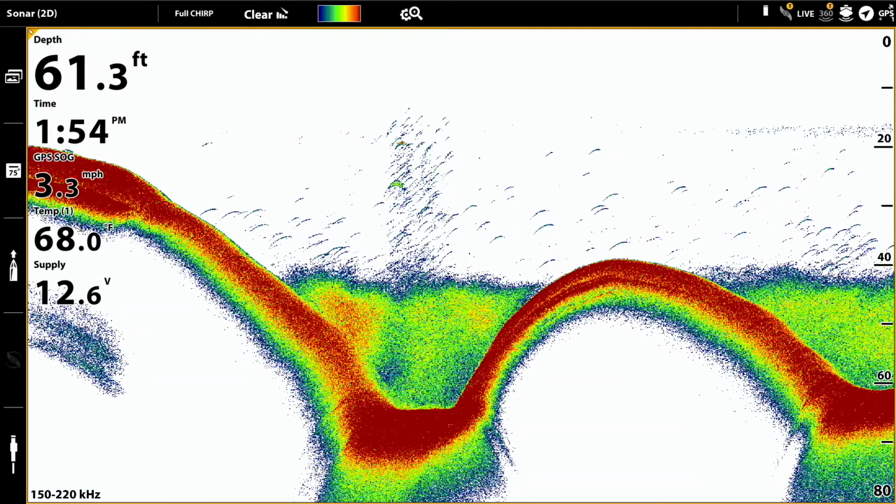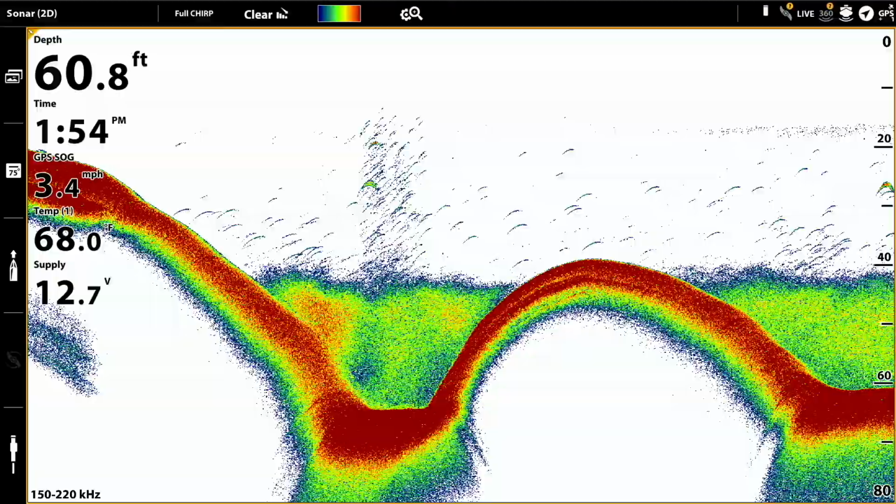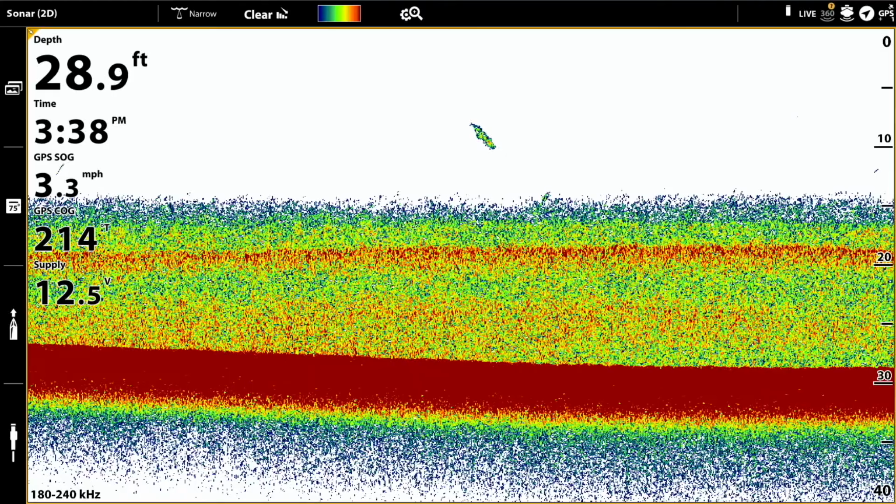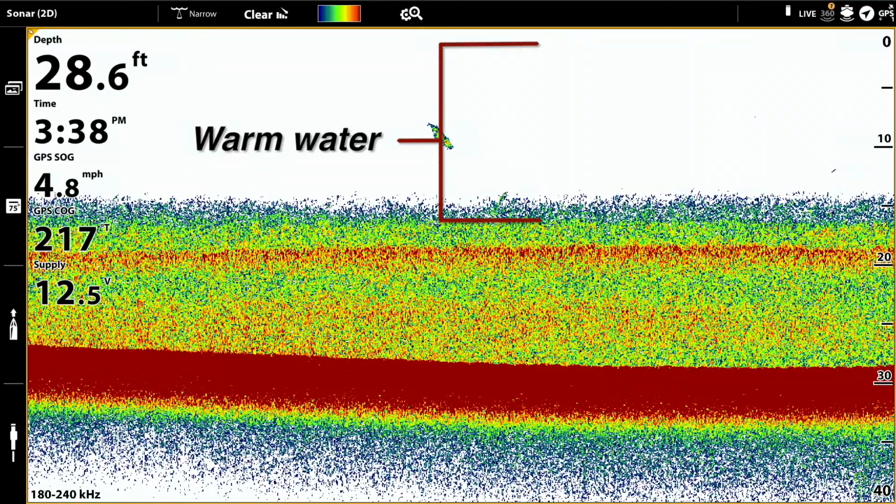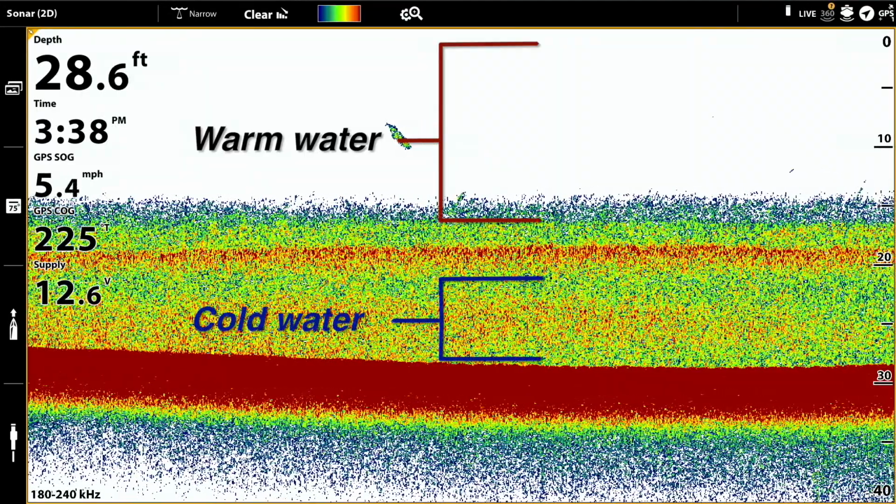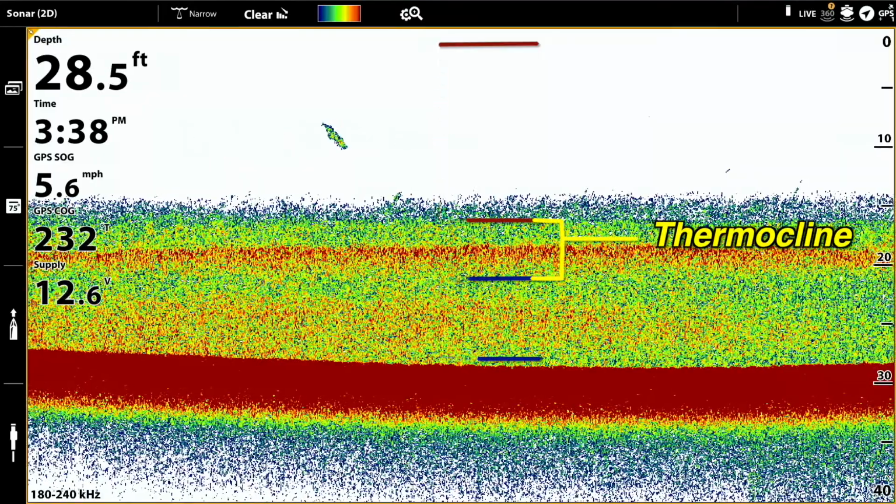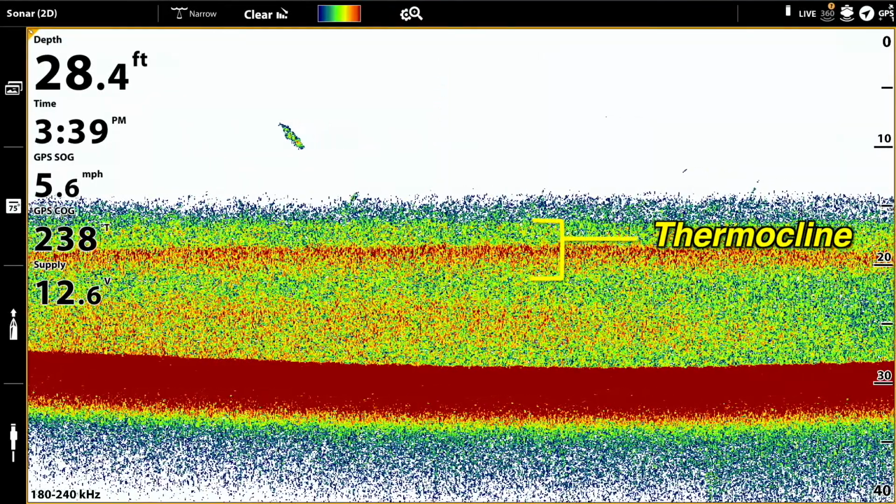We can't talk about midsummer fishing without also talking about the thermocline. Most deeper lakes that don't have a lot of water moving through them will stratify by midsummer. That means we'll have a layer of generally warmer water toward the surface and also a layer of generally colder water toward the bottom. The warmer water toward the surface will transition to that colder water toward the bottom in a relatively narrow band, which is called the thermocline.